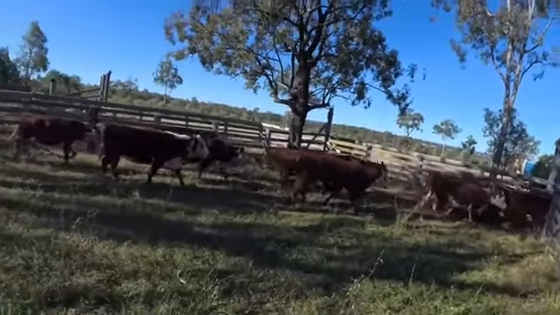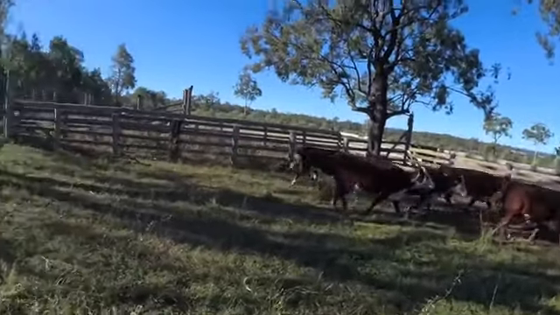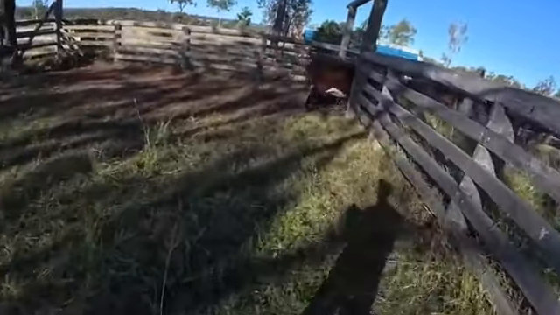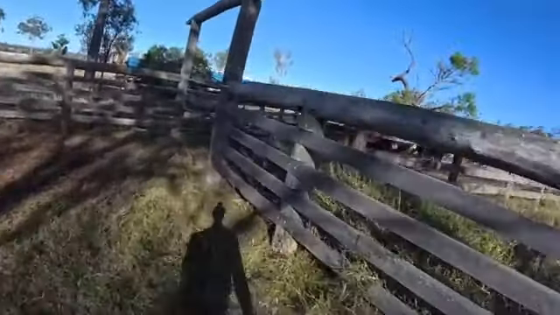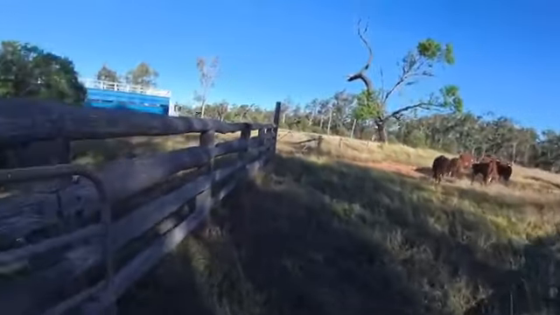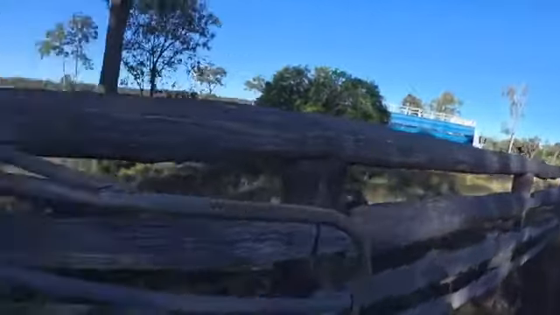They can go and do some exploring. I will shut this gate again so it's ready for the load again tomorrow. You don't want them just running straight out as soon as they get off the truck.